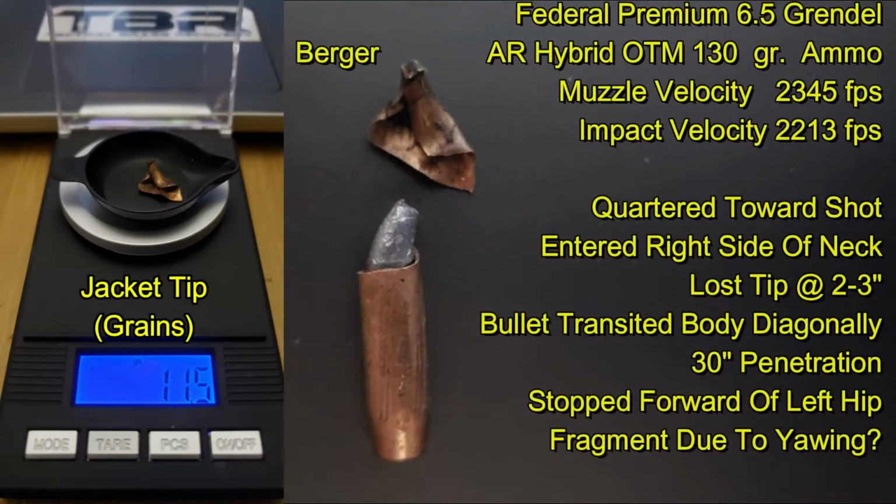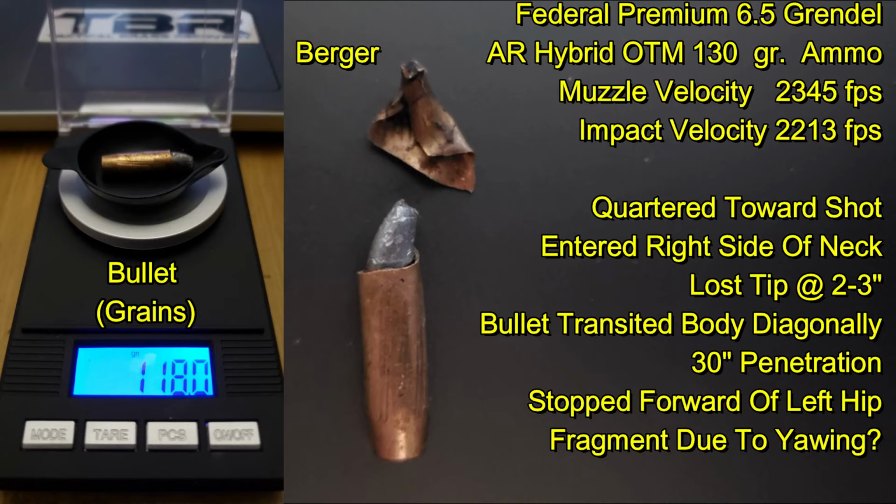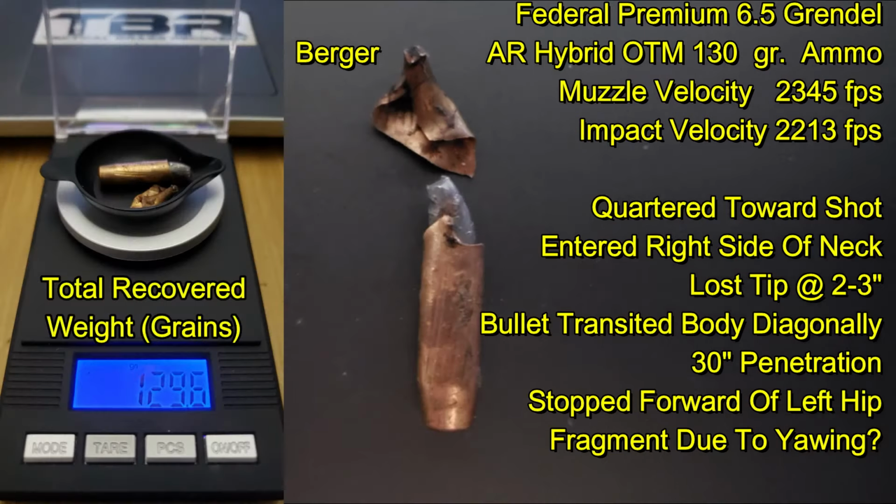While I did not track the wound path of the bullet through the body, I did recover the tip about 2 inches from the entrance and recovered the majority of the bullet there on the left hip. Combined recovery of the two fragments accounts for nearly total recovery of the 130 grain bullet.